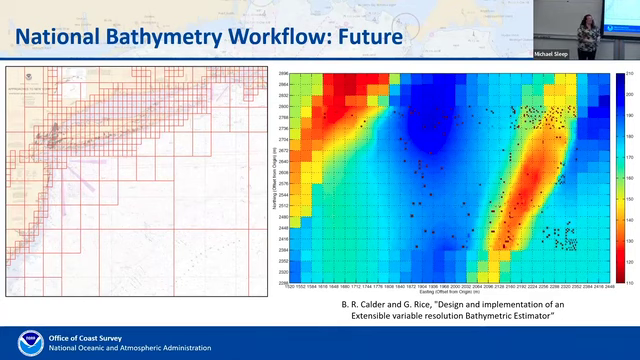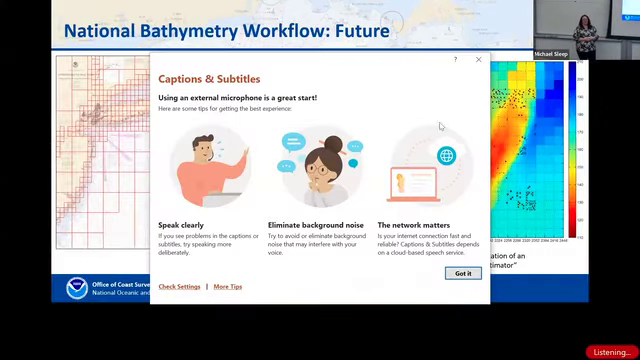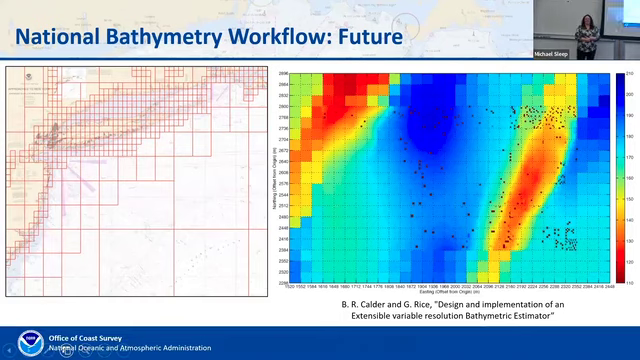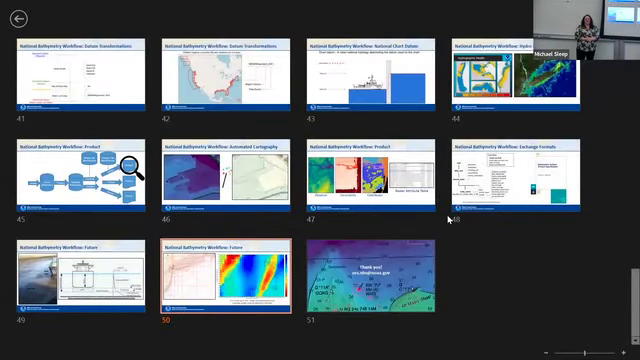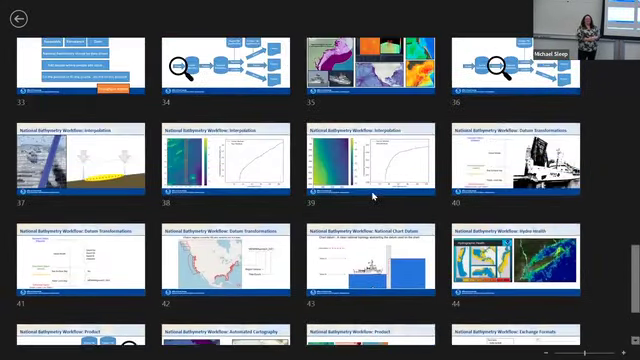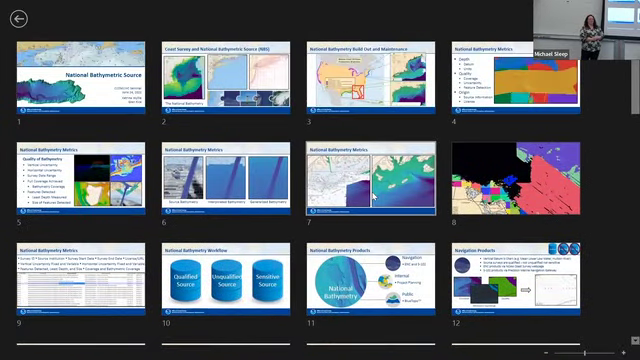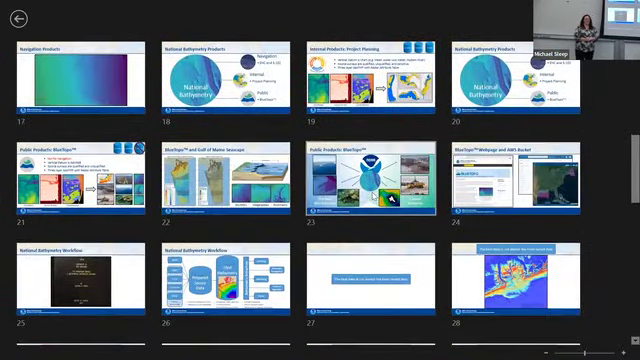Going back to the uncertainty, do you mind going back to the Gulf of Maine slide real quick? We're talking about users learning about uncertainty, and I think it was interesting when the Gulf of Maine folks were doing seascapes. It's right after Blue Topo, the pipeline. Yeah, slide 22.